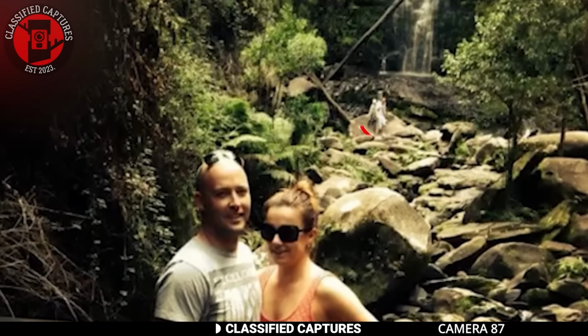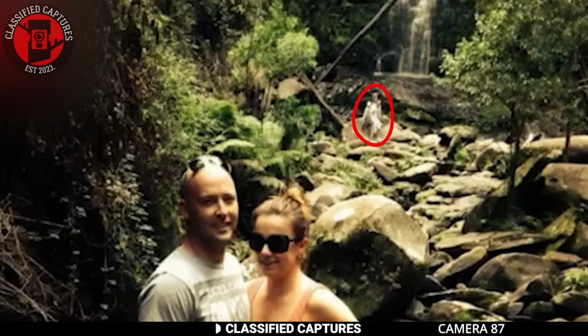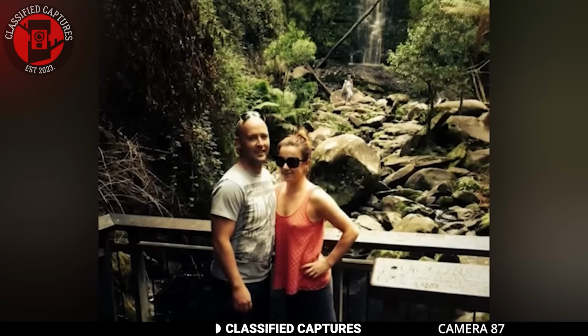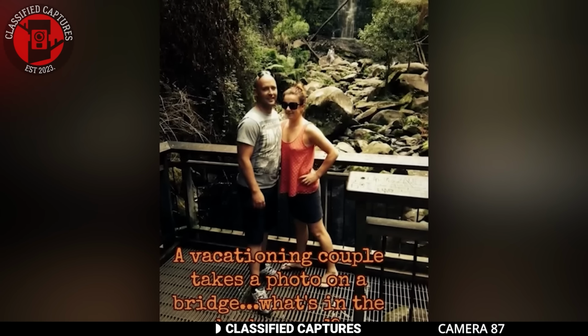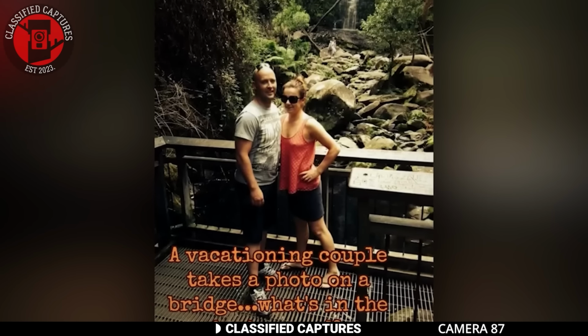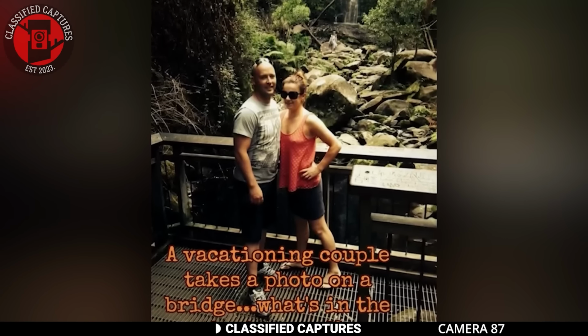A TikToker recently shared a bizarre and unsettling encounter they experienced during what was supposed to be a peaceful couple's vacation. They had visited a scenic waterfall, a spot known for its breathtaking views and tranquil atmosphere. Like many tourists, they snapped a few photos to capture the beauty of the moment. The day seemed perfect, just the two of them alone in nature.